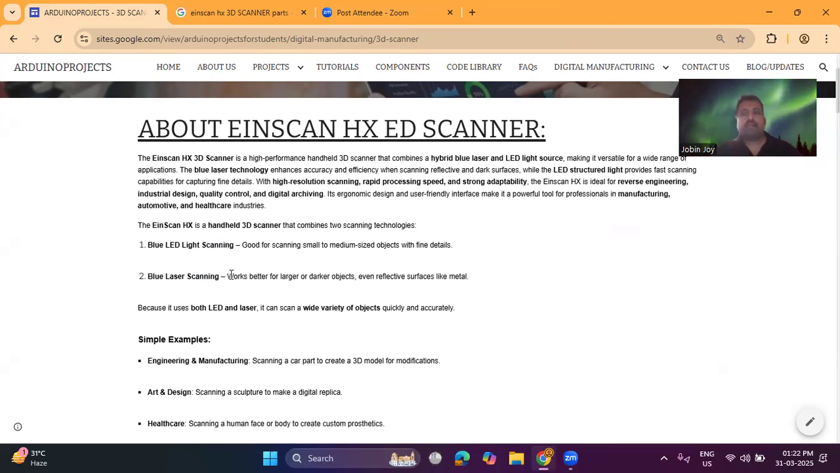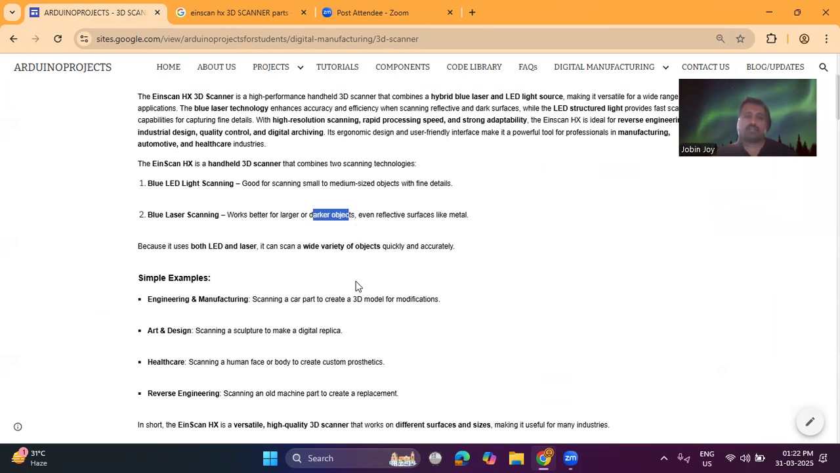So that we can use this scanner to scan any type of objects, whether it is a small object or a medium-sized object with finer details. And also, whatever the surface, whether it is a reflective surface or a darker surface, nothing to worry, we can scan with the help of this Einscan HX 3D scanner.